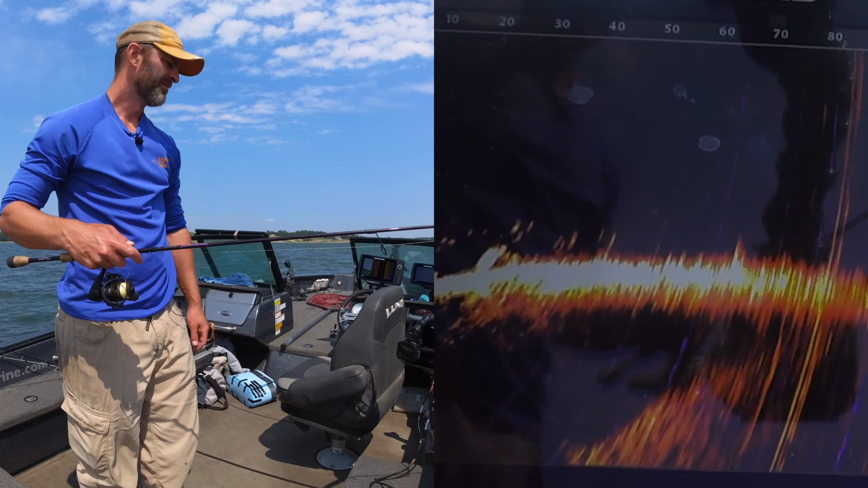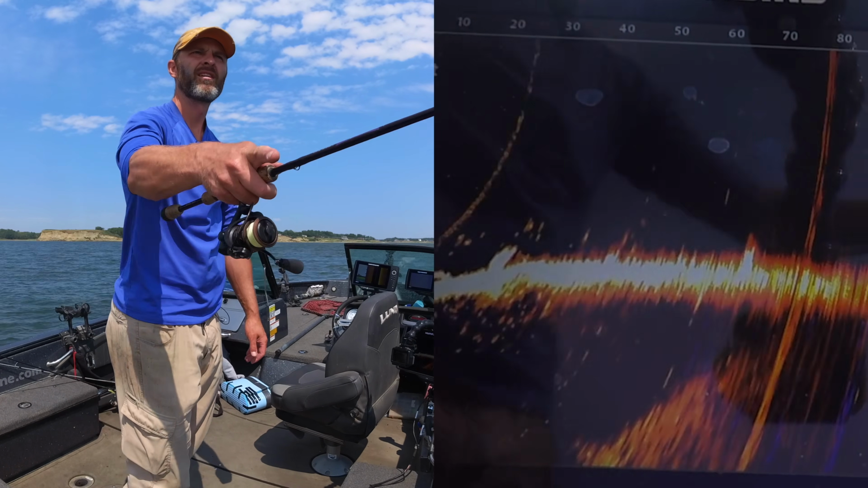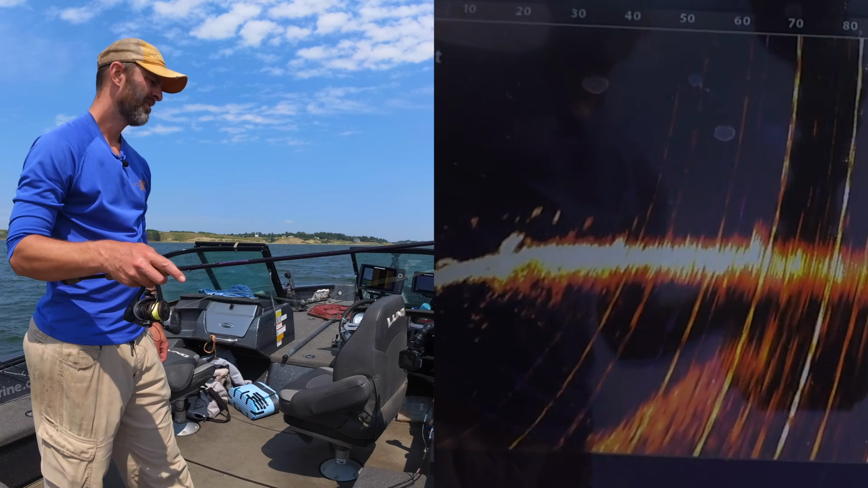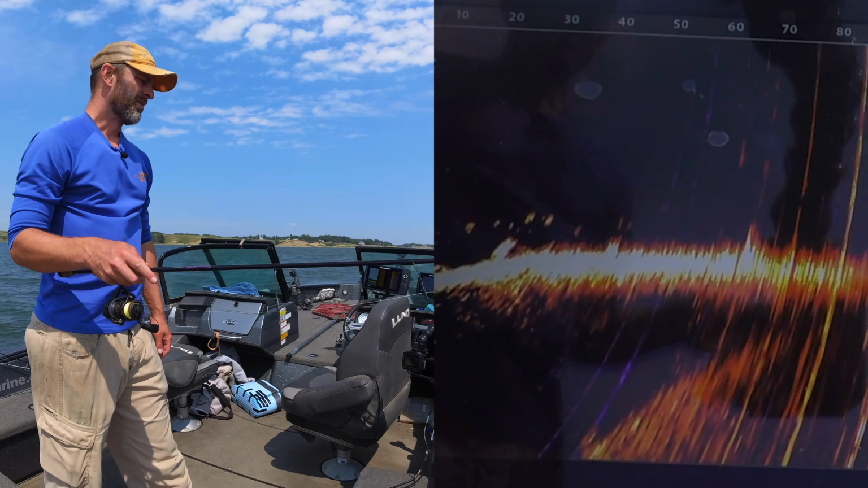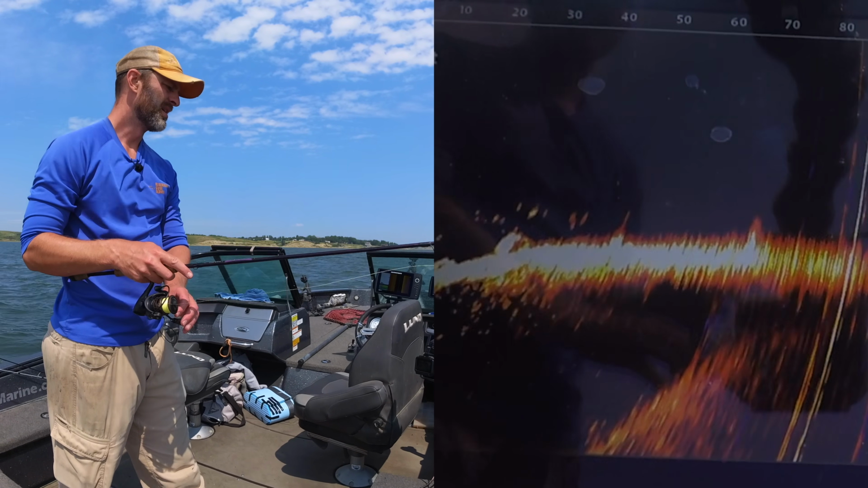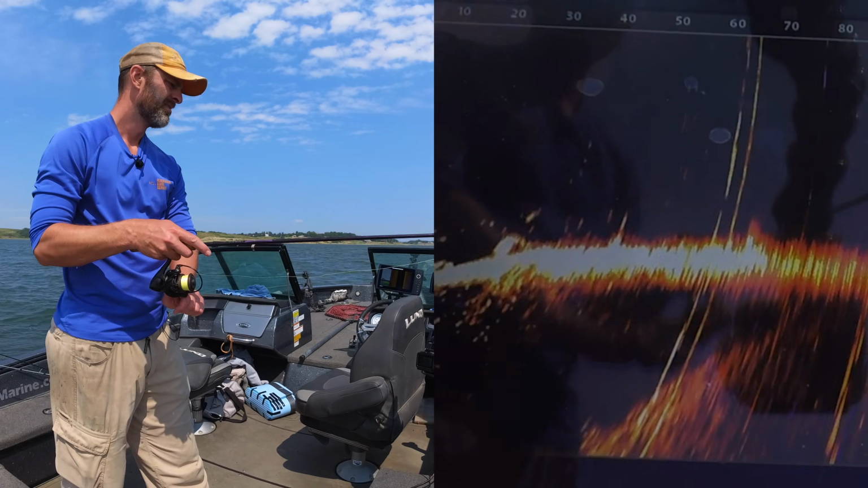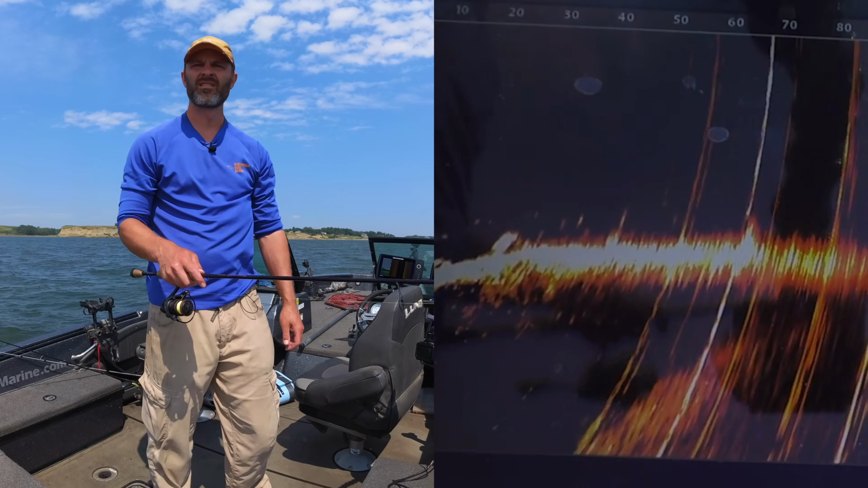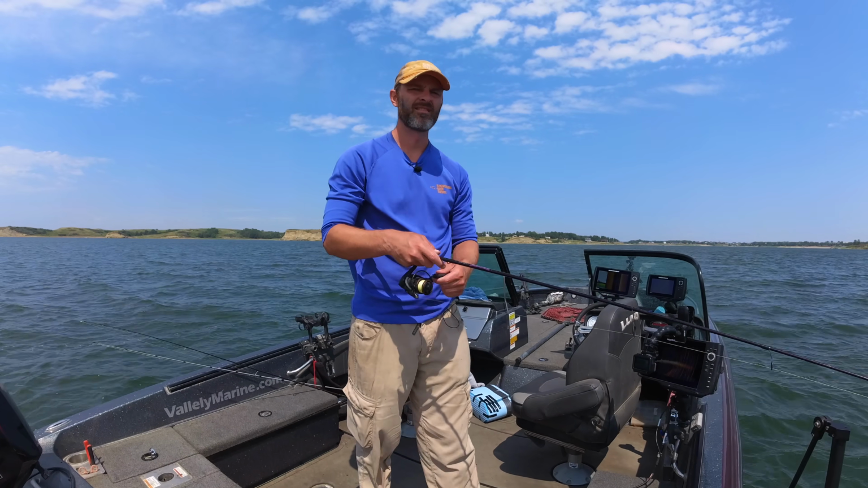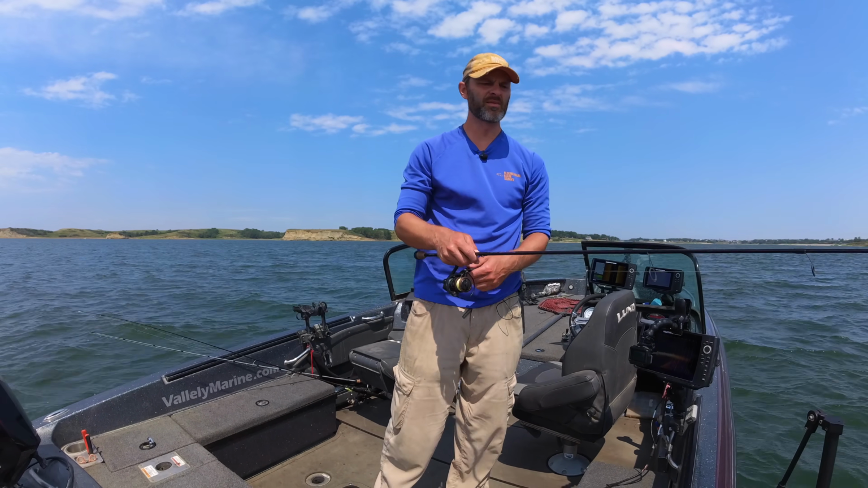Maybe those right there. 30 foot out. I don't think they're a lot bigger. They're not tournament winners. But they might be bigger than what we've been catching. Or not. Or not. It's always possible they're not.